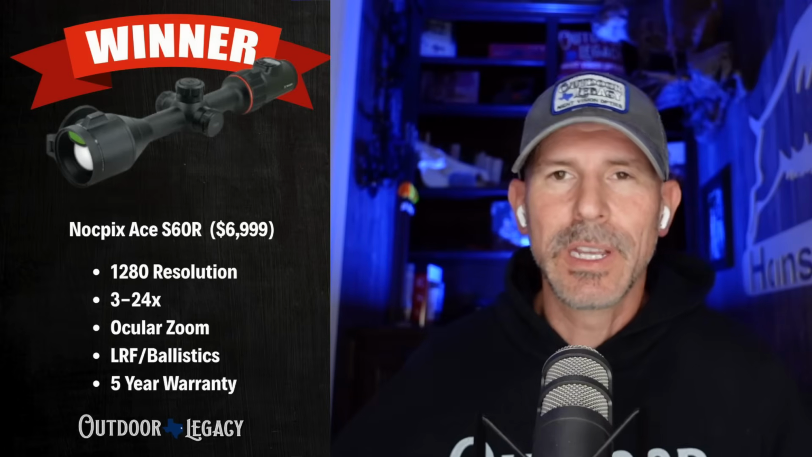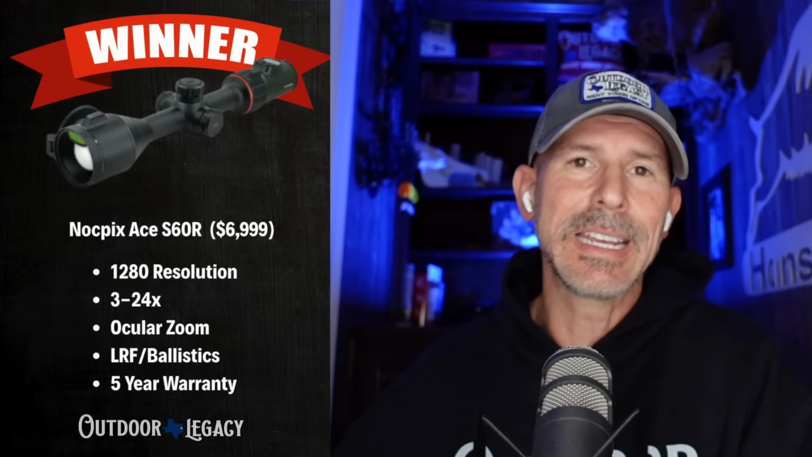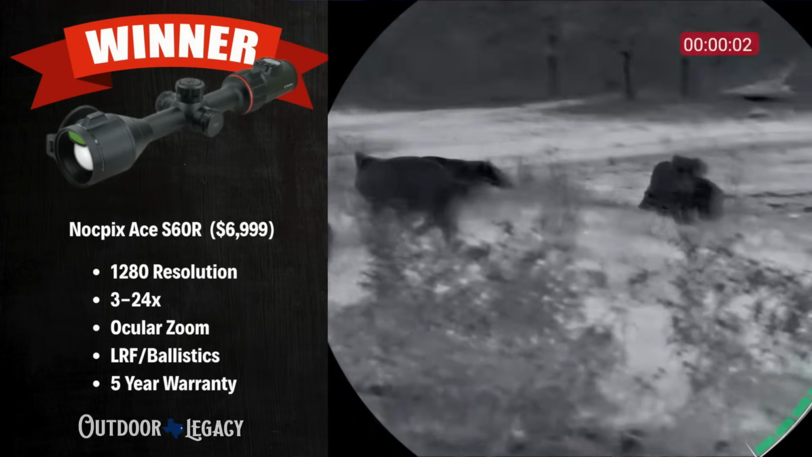So this one, I mentioned earlier, most versatile scope on this list, 1280 resolution with ocular magnification. That could only mean it's one scope, because there's only one scope with ocular mag, and that is the Knockpix Ace S60R. It goes from 2 power to 6 power ocularly. It does hold the image together very, very well because you have a very large display, 2560 by 2560 resolution. So you can go from 2 power to 6 power ocularly and not lose hardly any picture clarity at all. But it also has 8 times digital zoom on top of that. So if you're shooting short range, long range, it does really well.